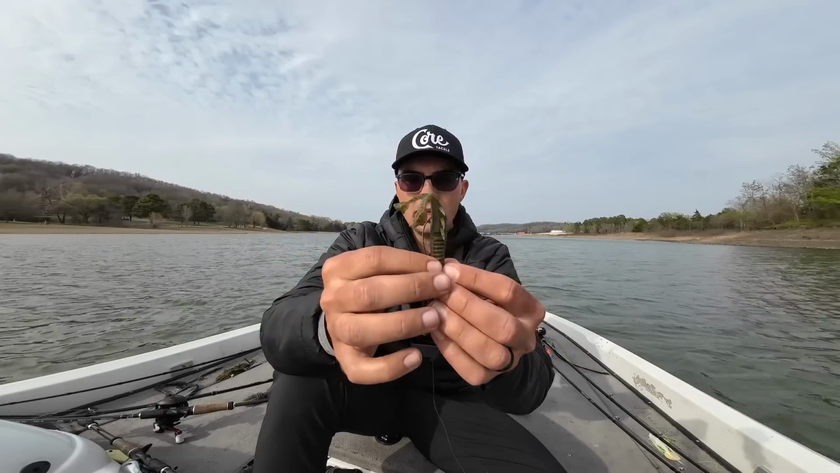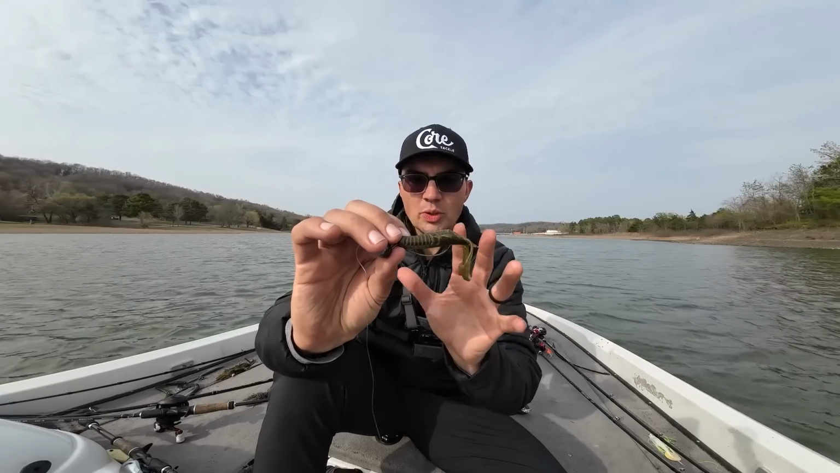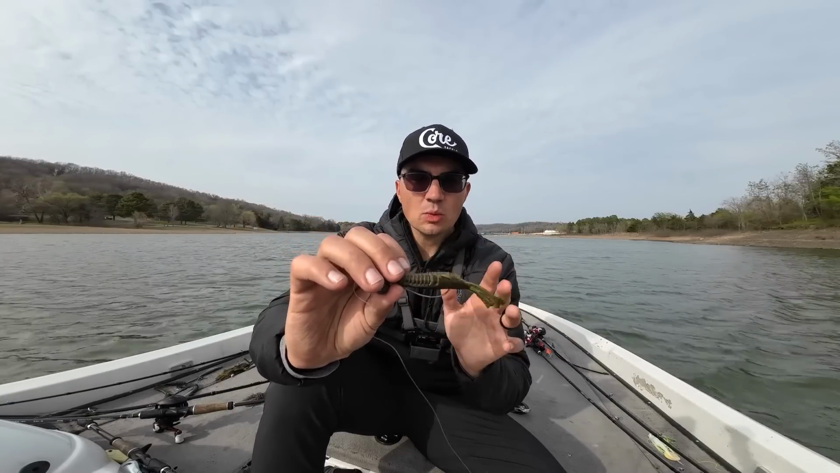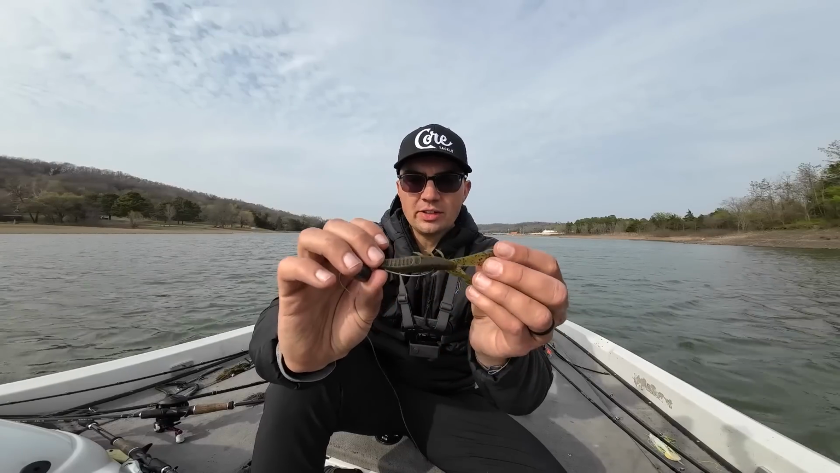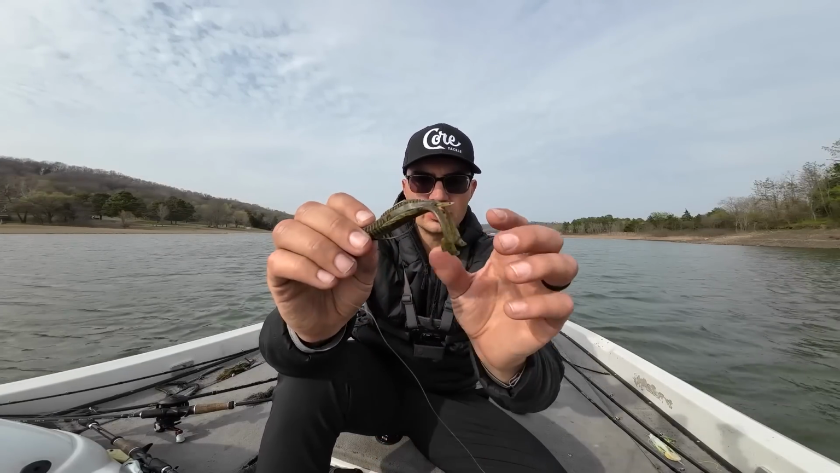I was throwing that with a Crush City cleanup craw, and my go-to normal trailer on a swing head is a Menace grub from Strike King. But because the water was dirtier here, I wanted to go with the cleanup craw. It has the same profile, but it has a little bit more action, and those tails kick a little bit more, which I like in the dirtier water.